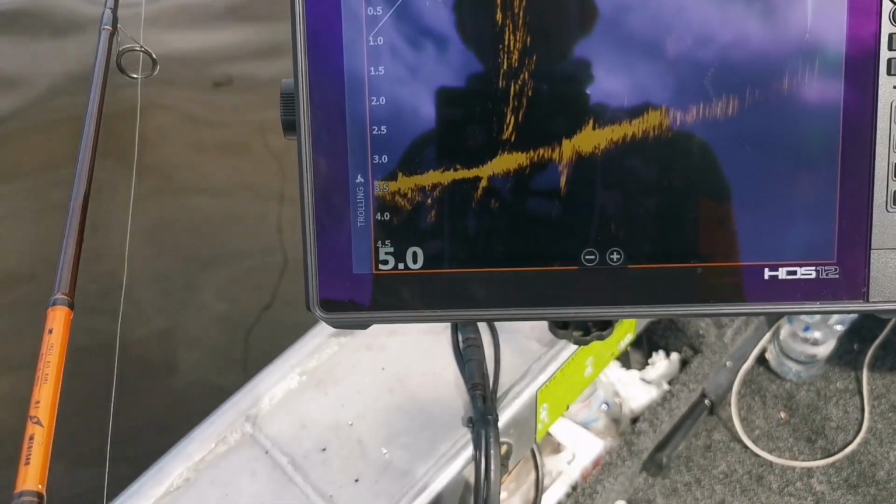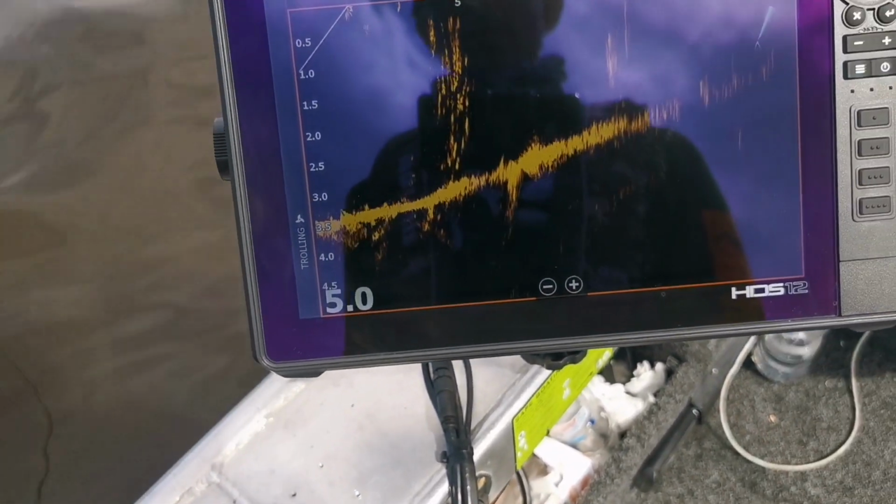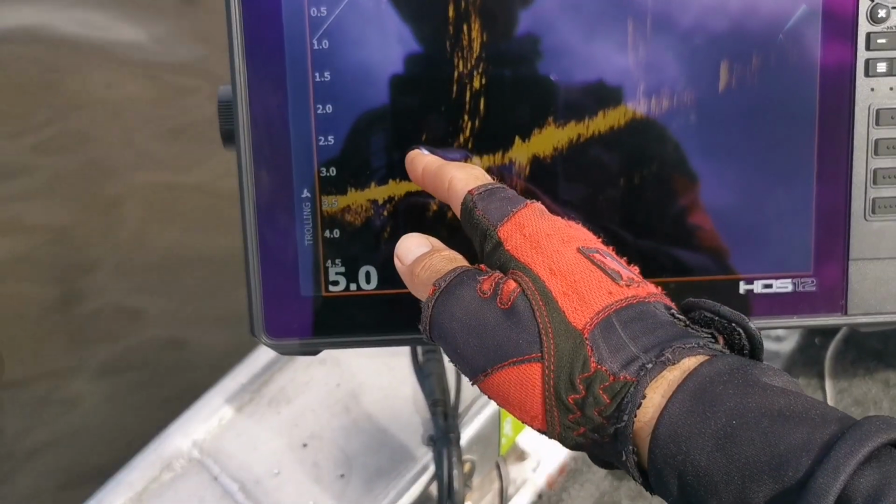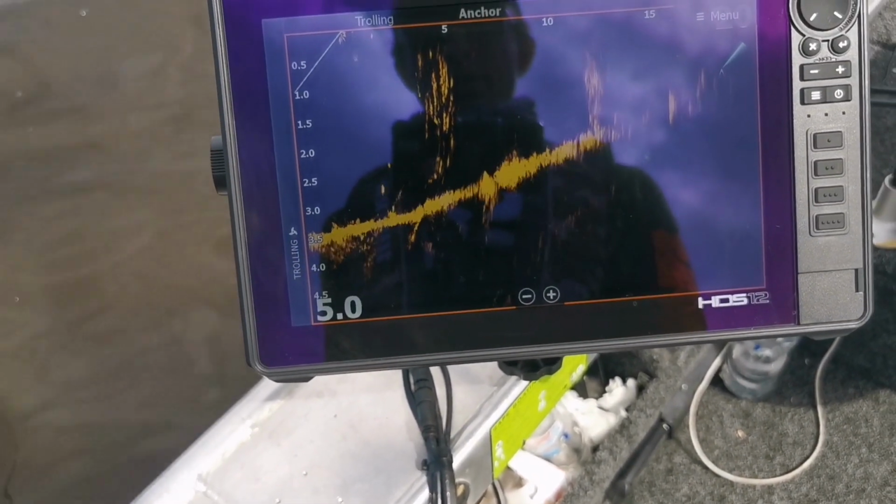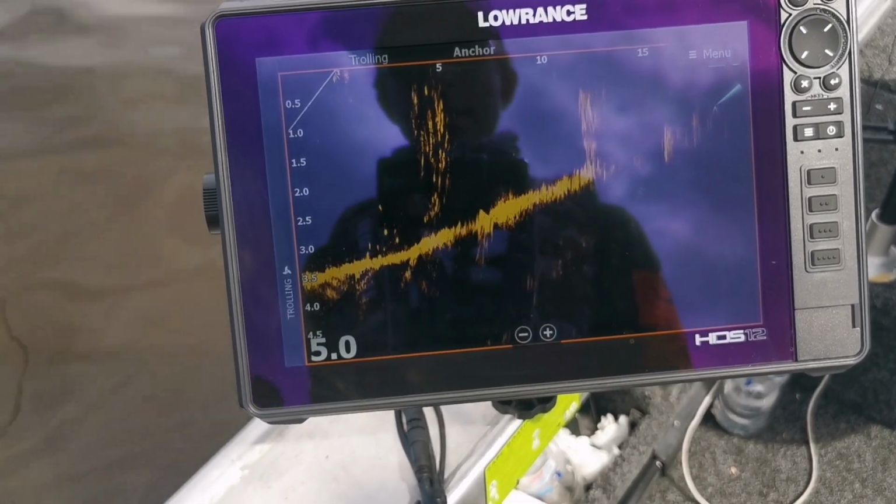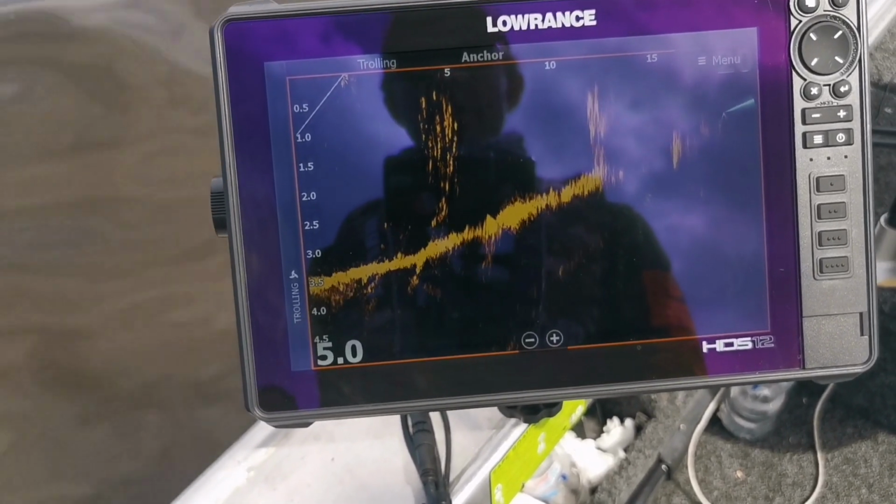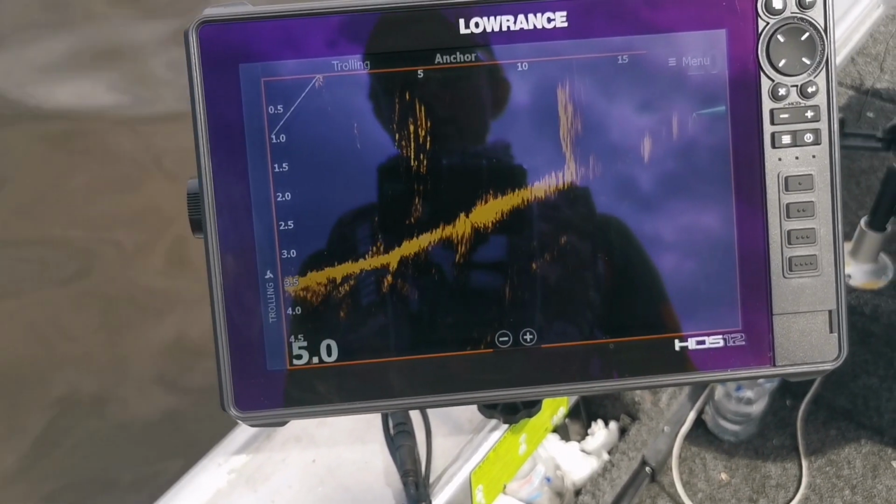I'm just going to drop my lure down to the bottom. And you can see my lure just descending down to the bottom here. And I'm just going to raise it up, and you can see these fish are coming up very, very clear. And these are only small fish, like I mentioned. Let's get one on the hook.